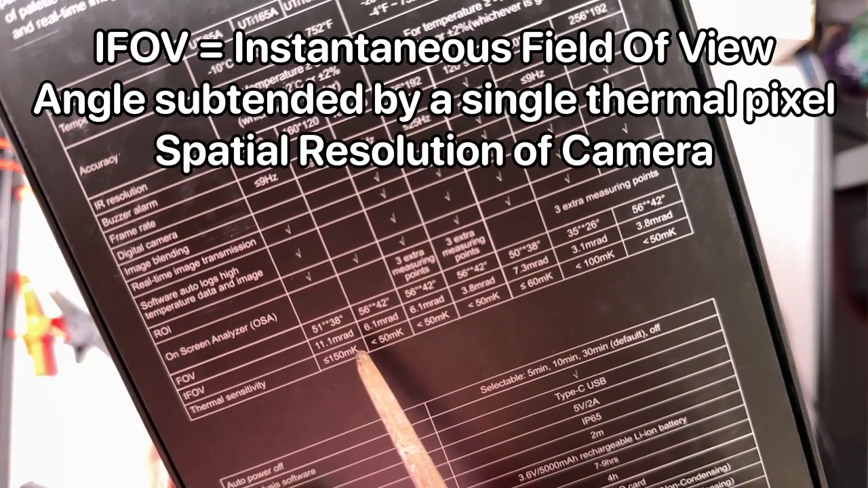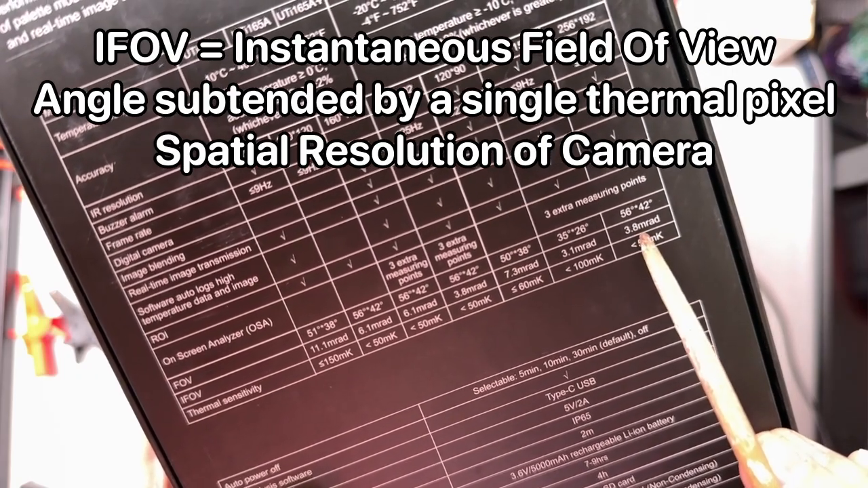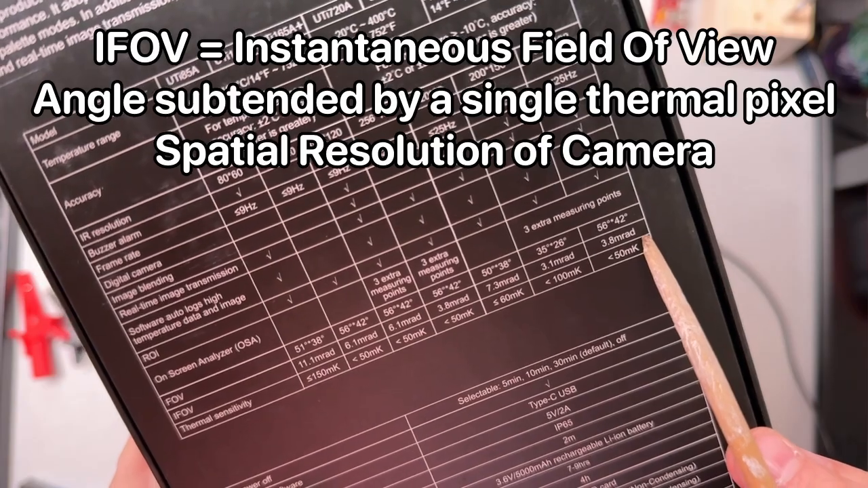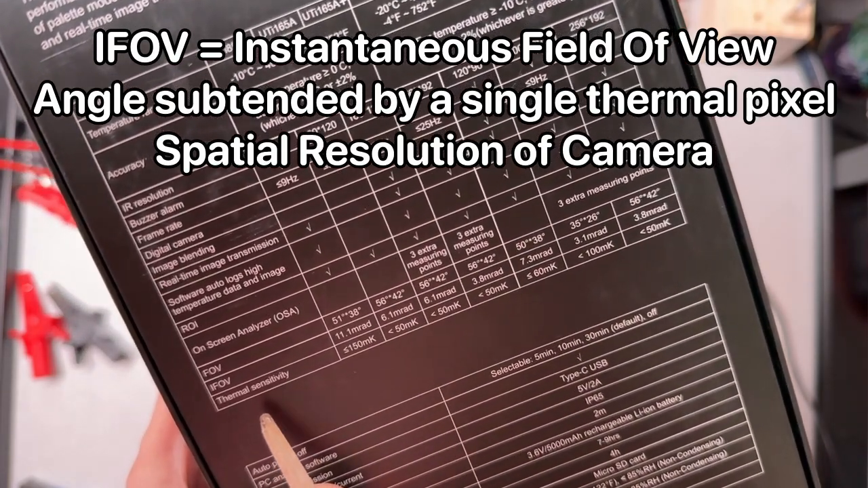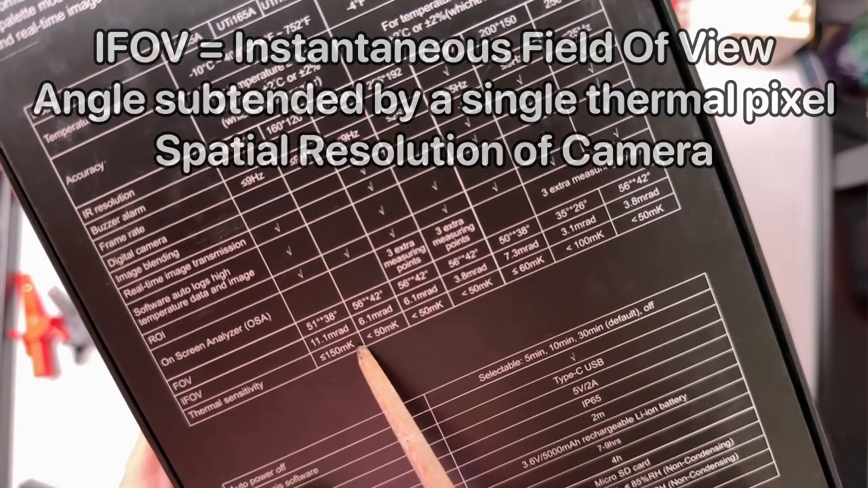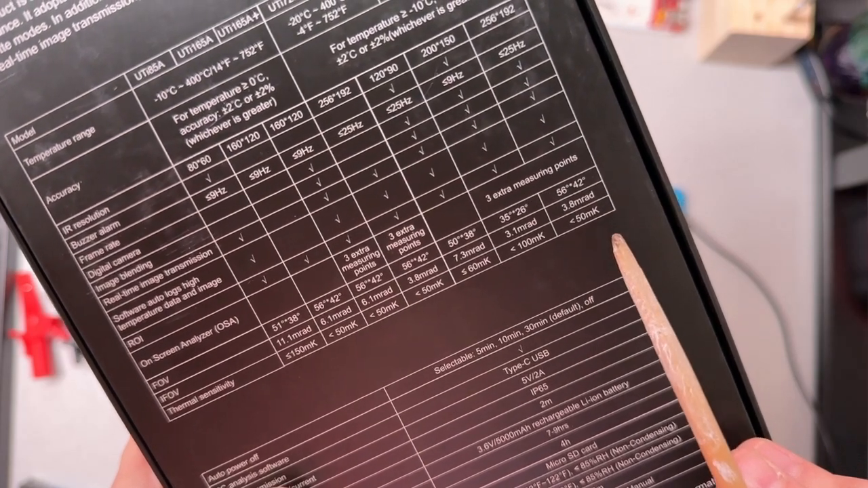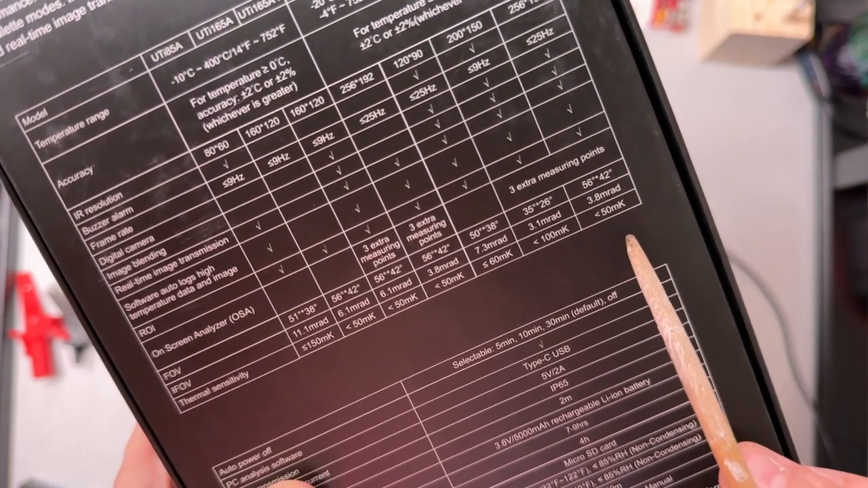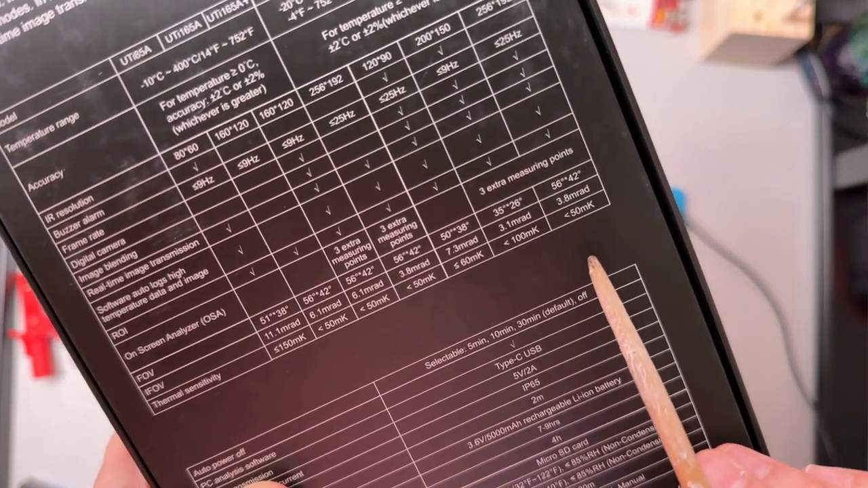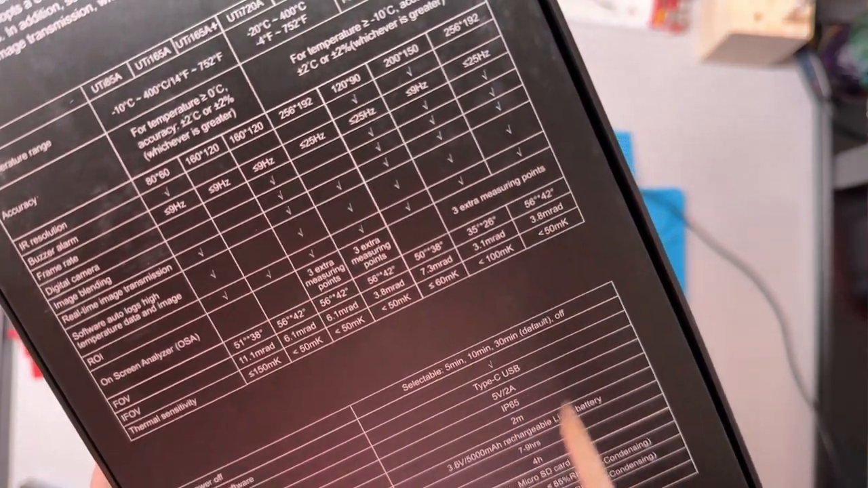So in a sense, it's the spatial resolution of a single pixel, and for this model, it's 3.8 milliradians. Okay, so radians is a standardized measure of angles. And then the last specification here on the box is thermal sensitivity, and it is less than 50 millikelvins. And if we look up millikelvins and this thermal sensitivity, less than 50 millikelvins is a pretty good thermal sensitivity in the scheme of things for thermal imagers.